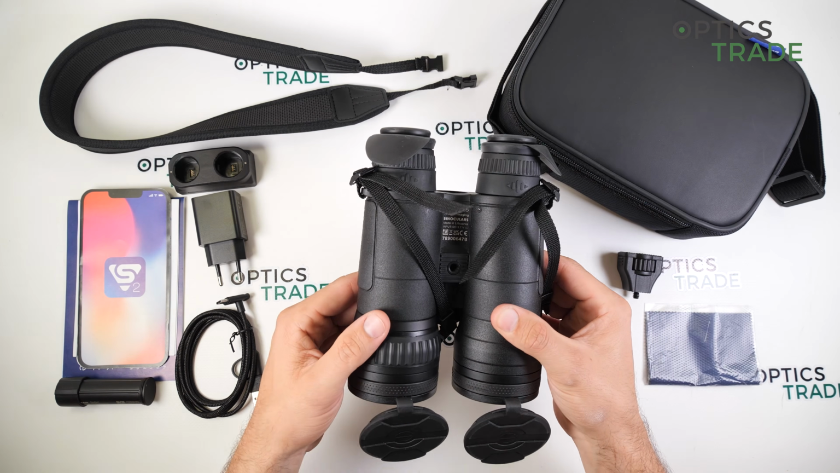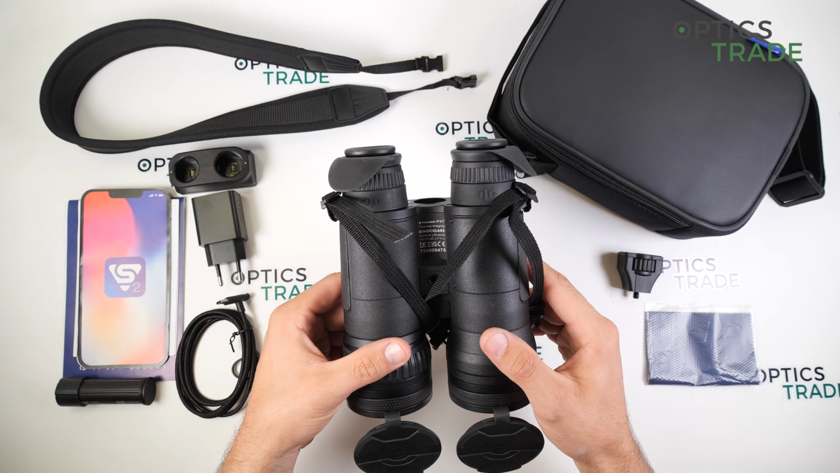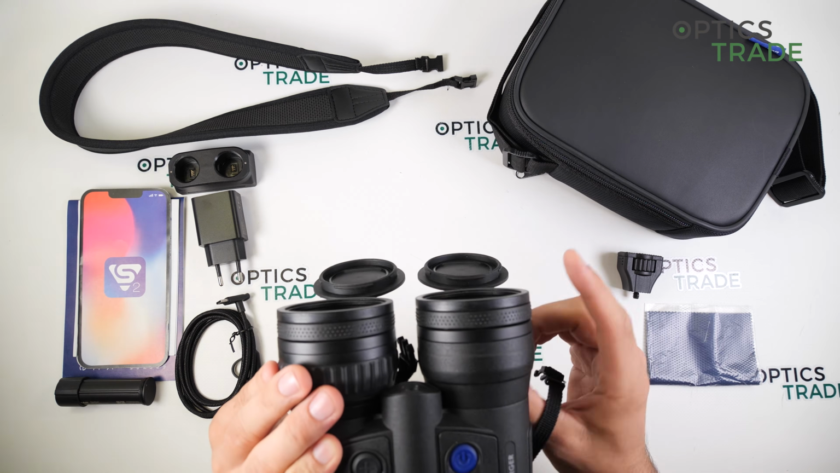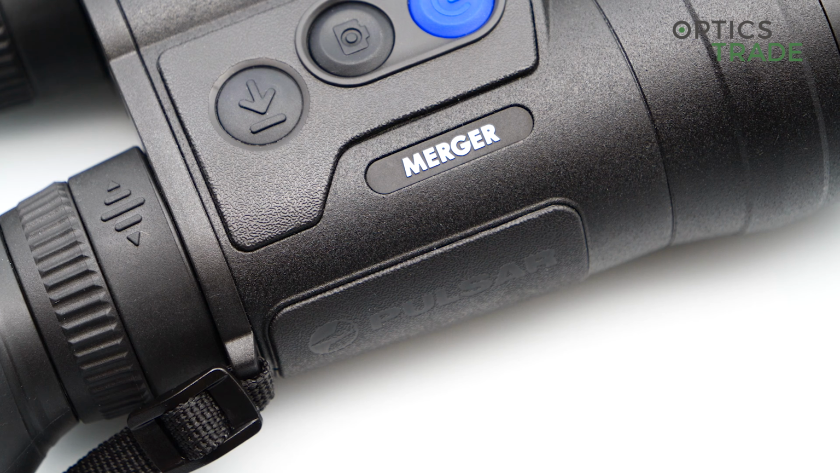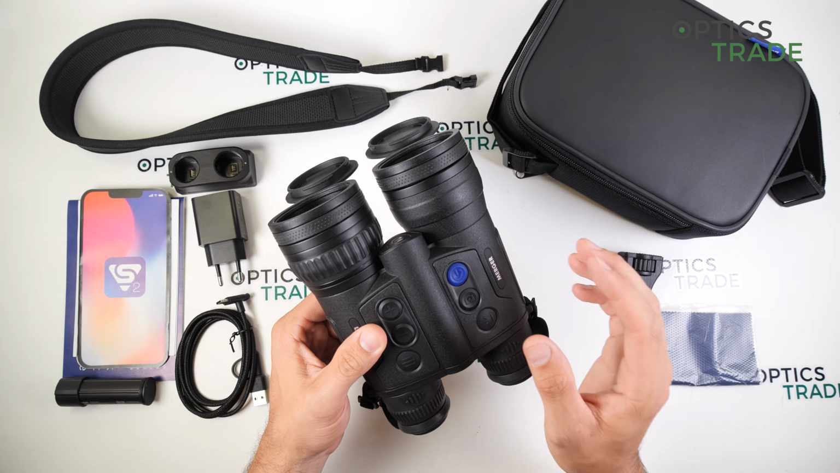Okay, now where do I see room for improvements? I think the laser rangefinder could range longer distances, in my opinion, and it could have a ballistic software, so you could see how many clicks or drop your bullet would have. This would be perfect, in my opinion.